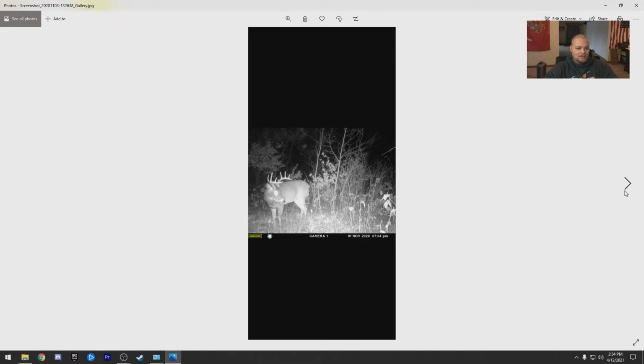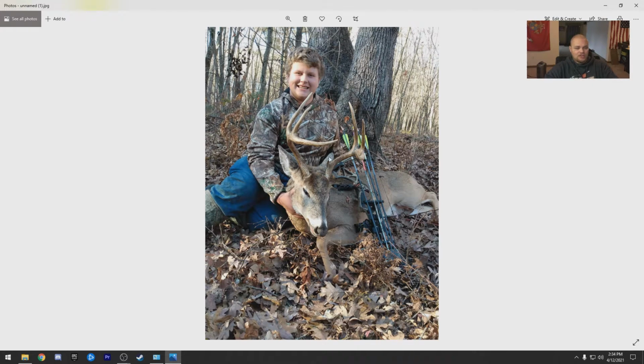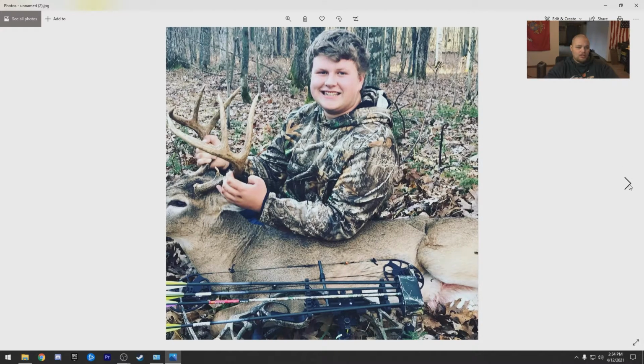All right, what do we got? Same buck, just turned his head, just showing off for the camera. Oh, there's a good one. With a bow. Congratulations. What a buck. Look at the height, man. Just unreal how tall that buck is. That is awesome.